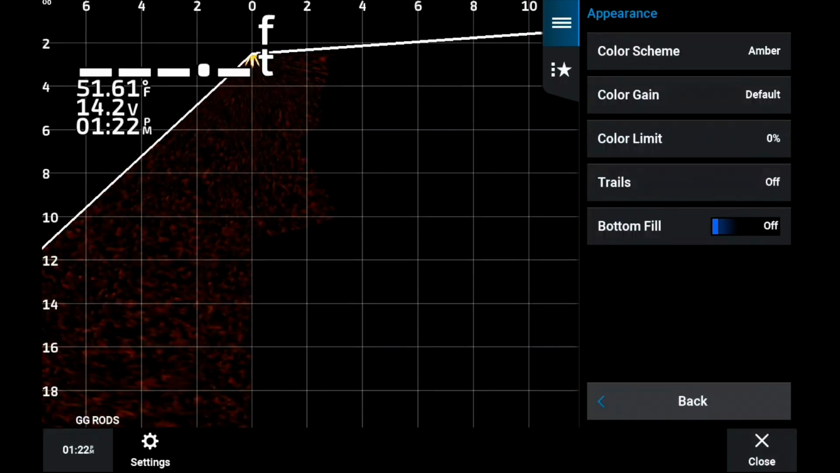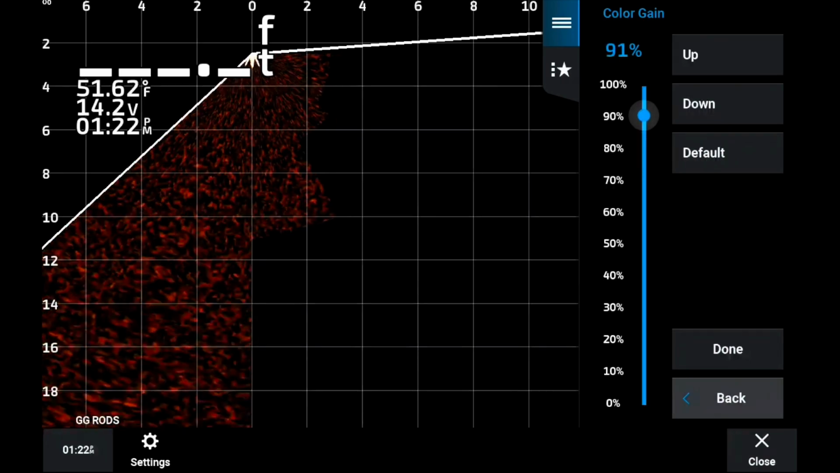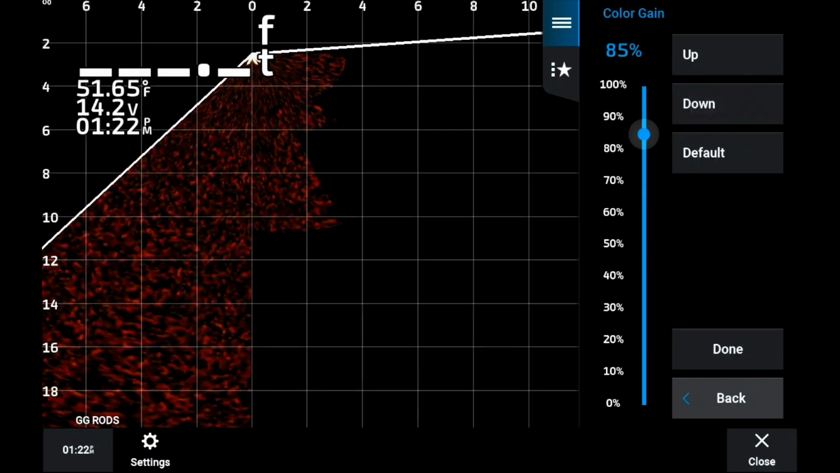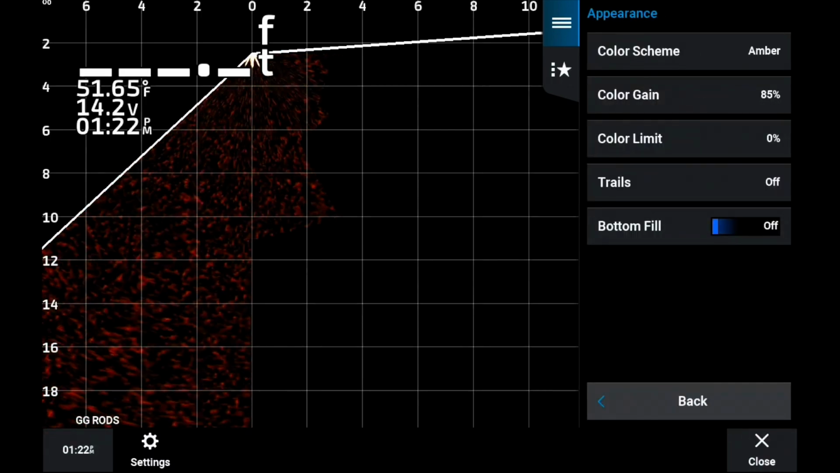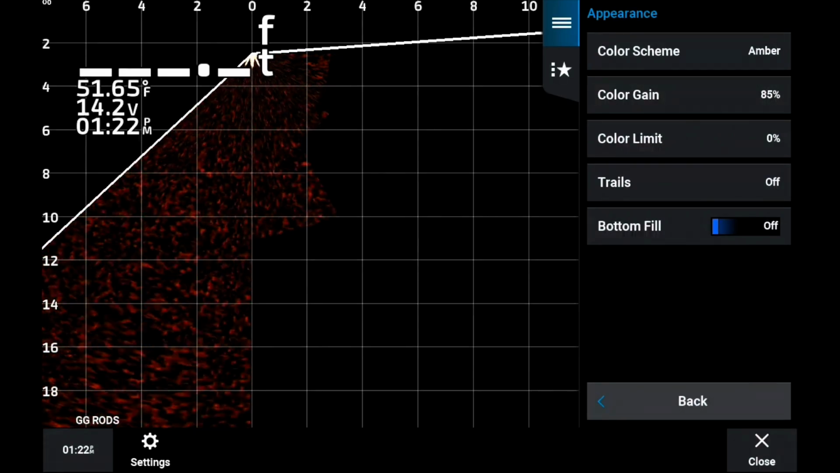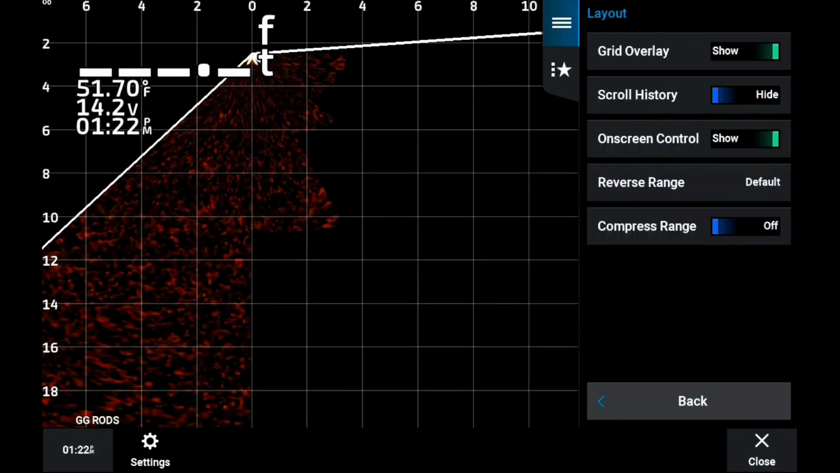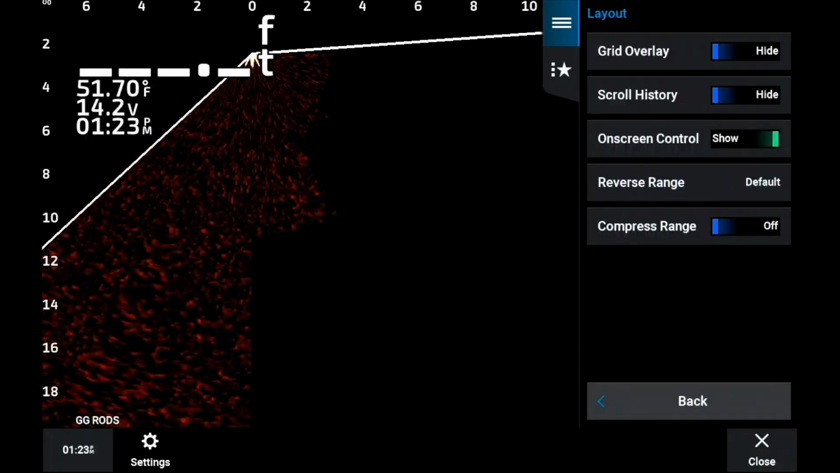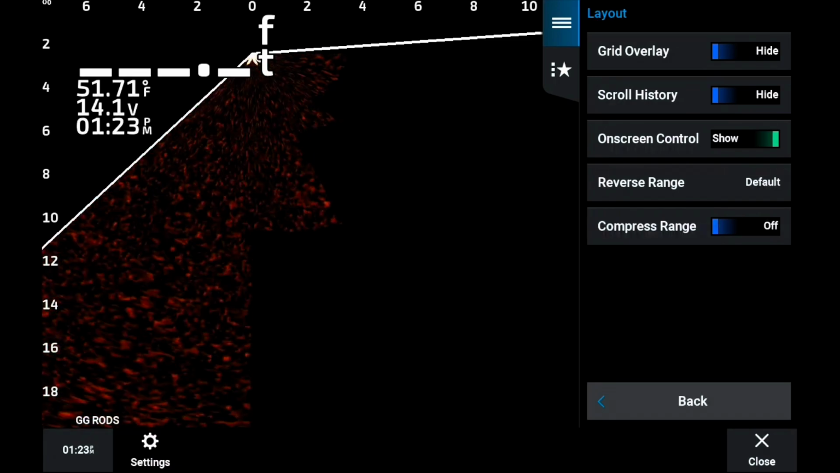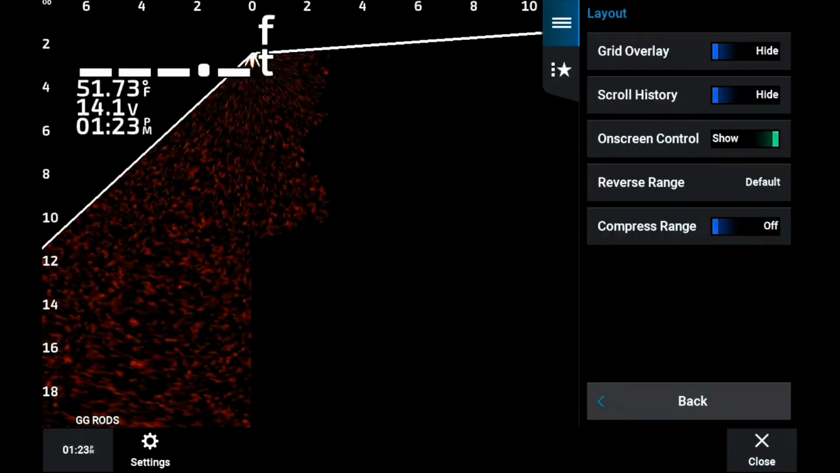Then I want to go into my appearance. These are all my initial settings, so they're not going to be perfect for every unit, but they're dang near it. I change my color gain to about 85. I leave my color limit on 0%. I always have. I very rarely use color limit, only when there's a lot of pollen in the water. Now I'm going to start really fine-tuning the unit. I'm going to change my grid overlay. I turn my grid overlay off. I hide it. I don't want scroll history.